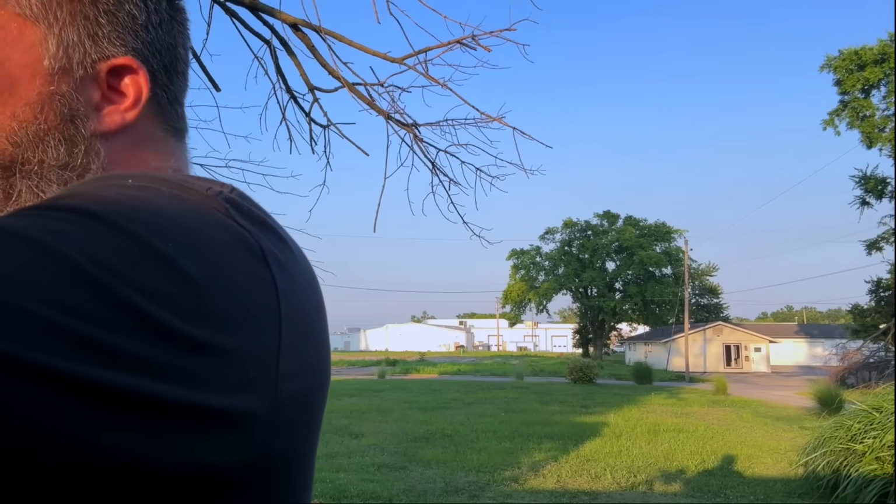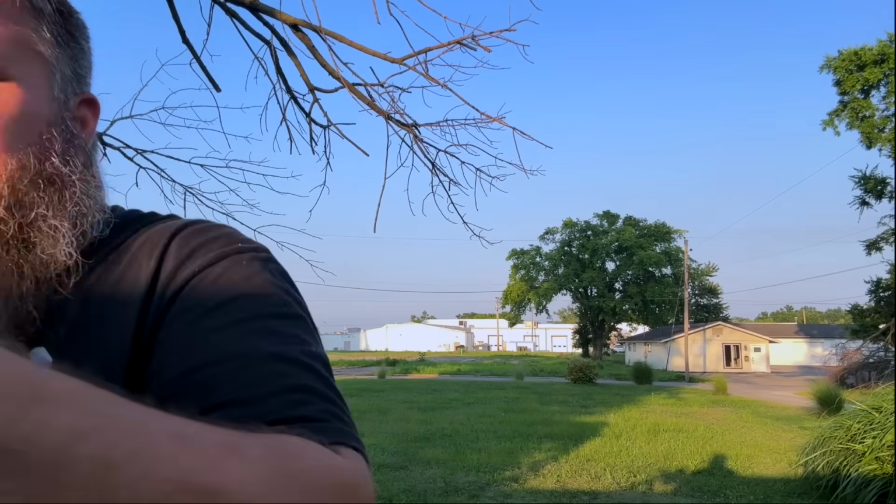So this is the battery pack, the LCD screen. Now this is only going to work in clear water. I'm not going to be able to see anywhere else. And I'm going to show you guys how to make it. I'm going to show you what I did, what I put on it to get to where we're at.